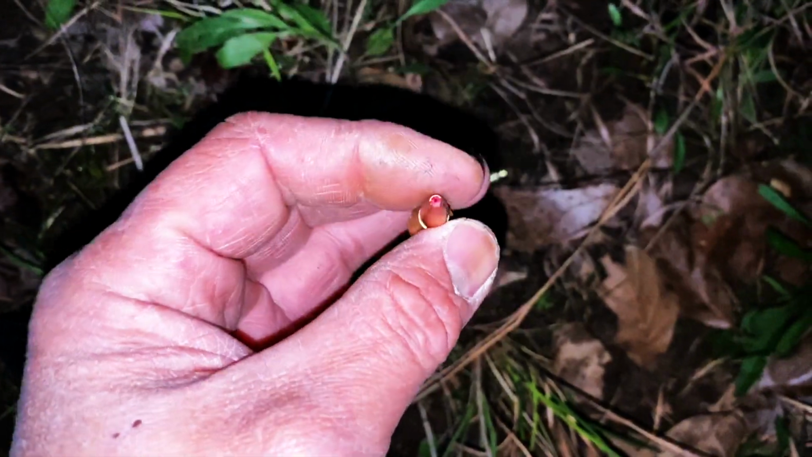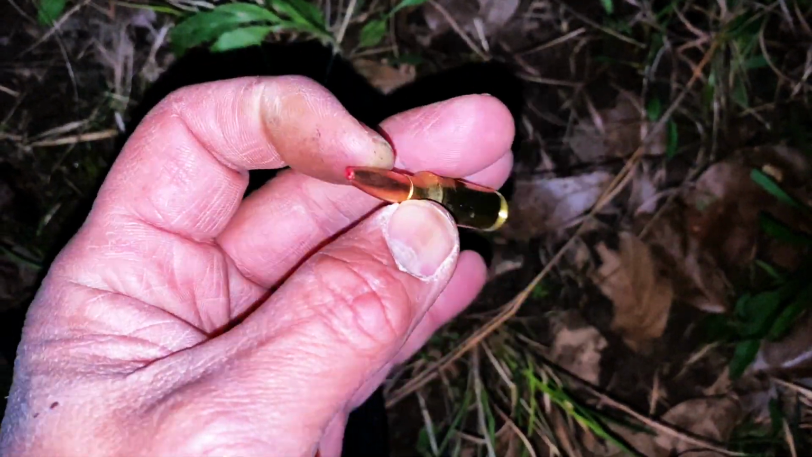Apparently my brass catcher failed on me or something. Look at that tip. Knocked it right off of there.